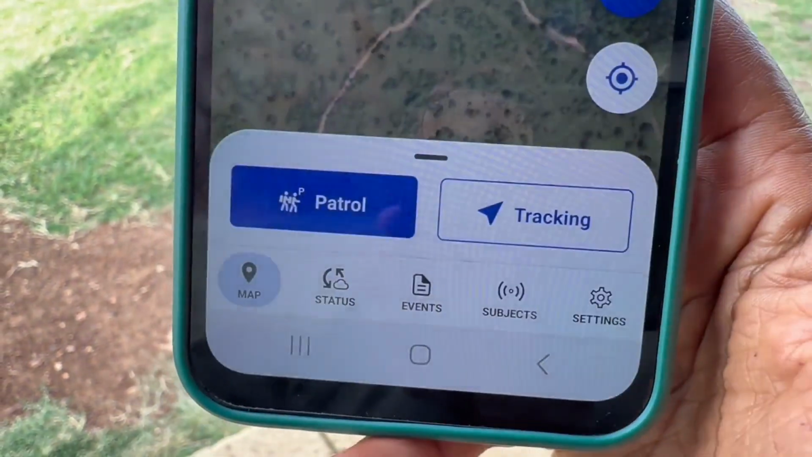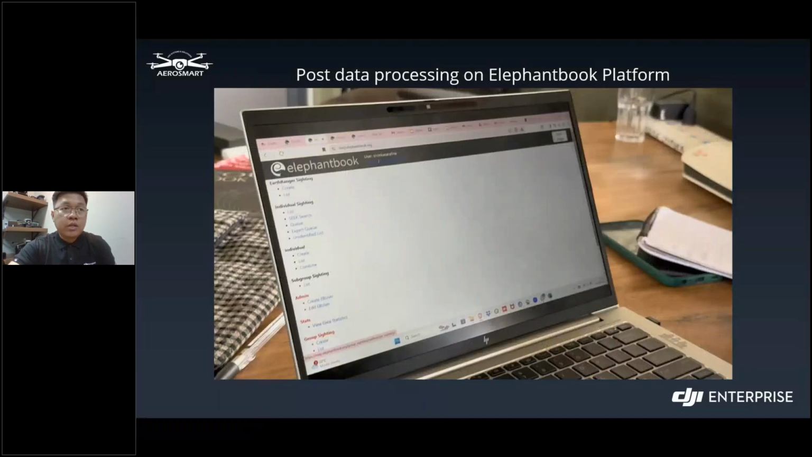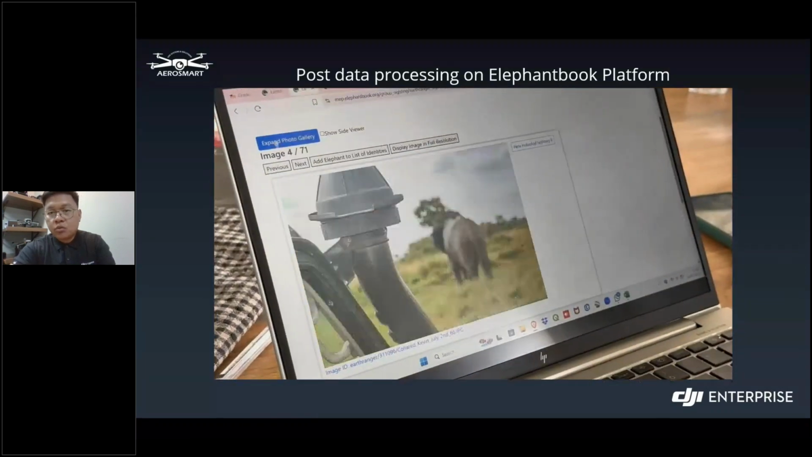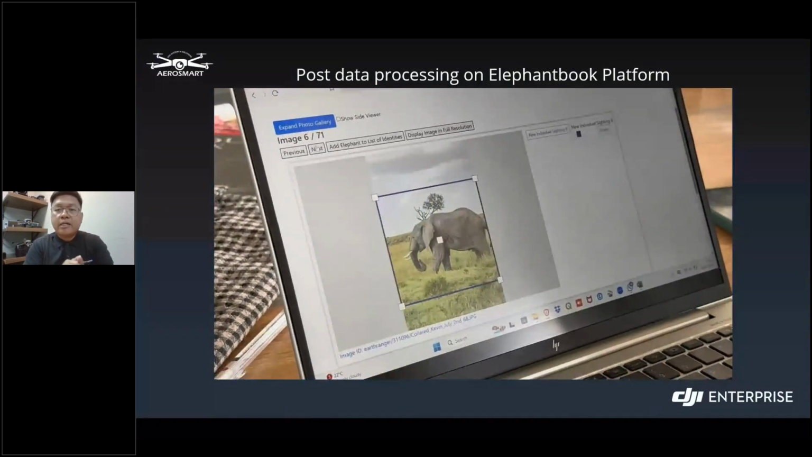So basically, they just use this application to monitor the elephants and everything. After that, one of their workflows, you have another video here. After they get the data, on the next video, we have here they upload it to their system called the Elephant Book. On their mission, they download the data and it's uploaded to their external platform called the Elephant Book.